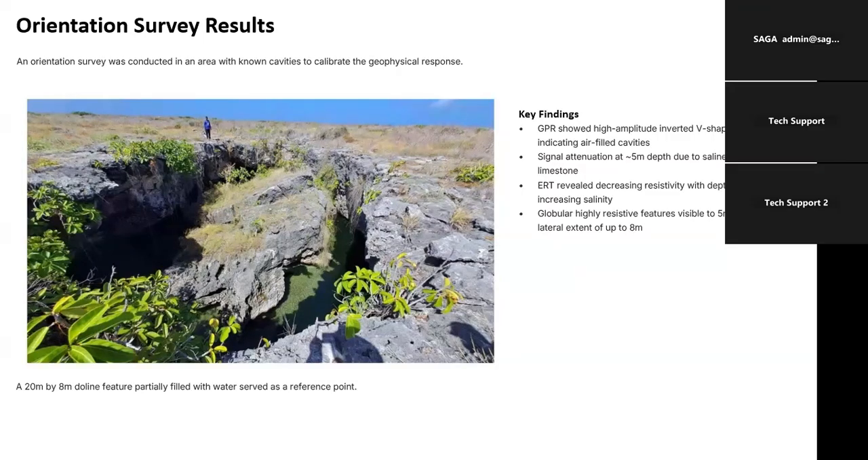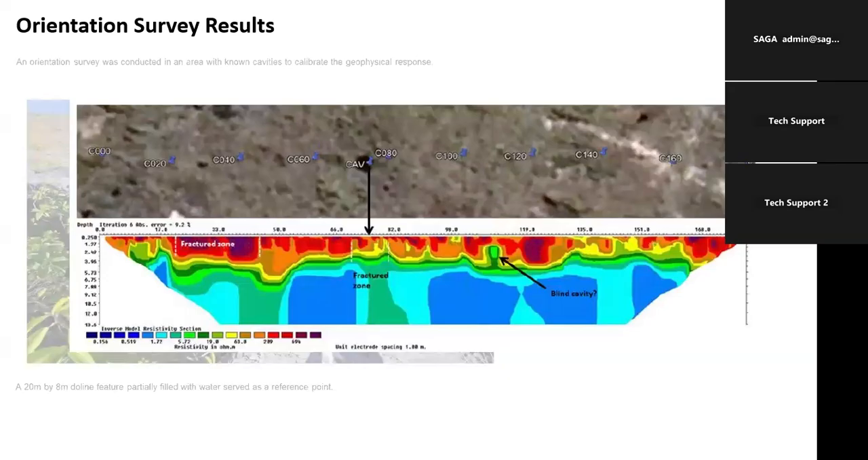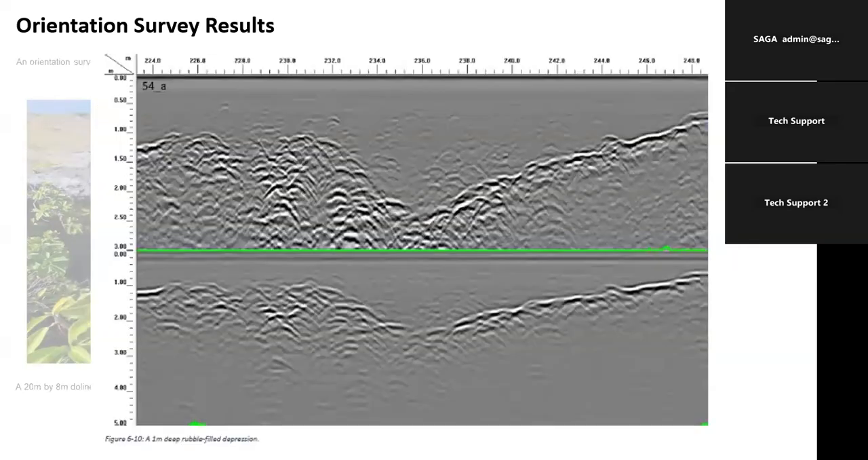This area's fill thickness is highly variable due to the rugged limestone surface beneath, and there's the presence of possible infilled dolines, which are large depressions that have been filled in. And it's characterized by a high frequency of quite small voids. That's some of the interpretation that we did just on the resistivity.